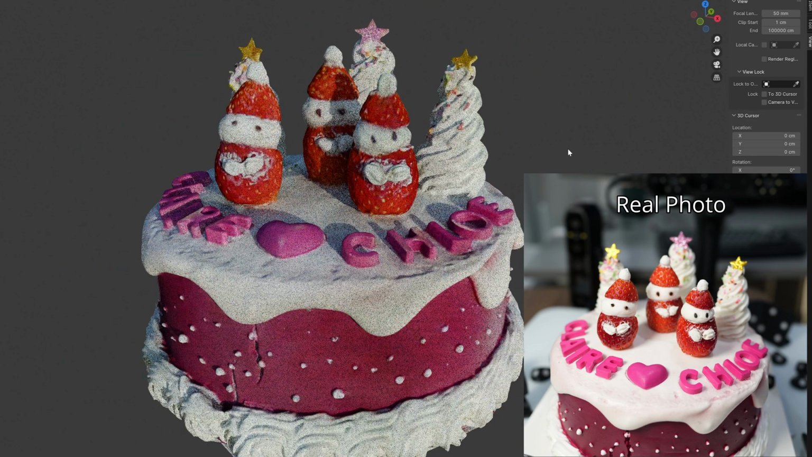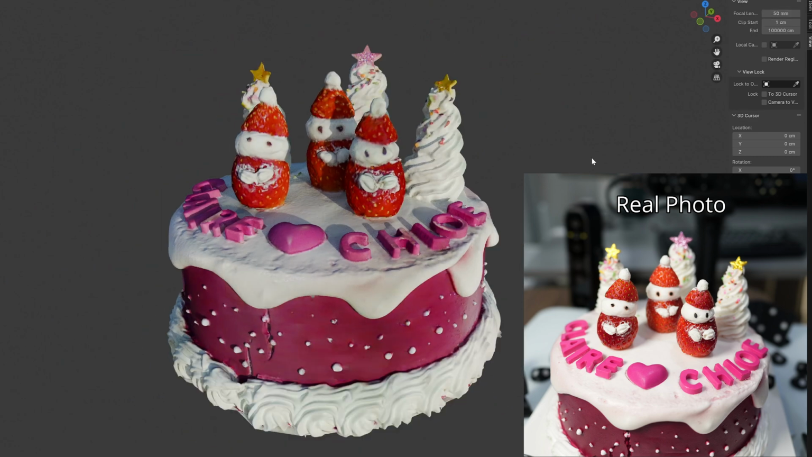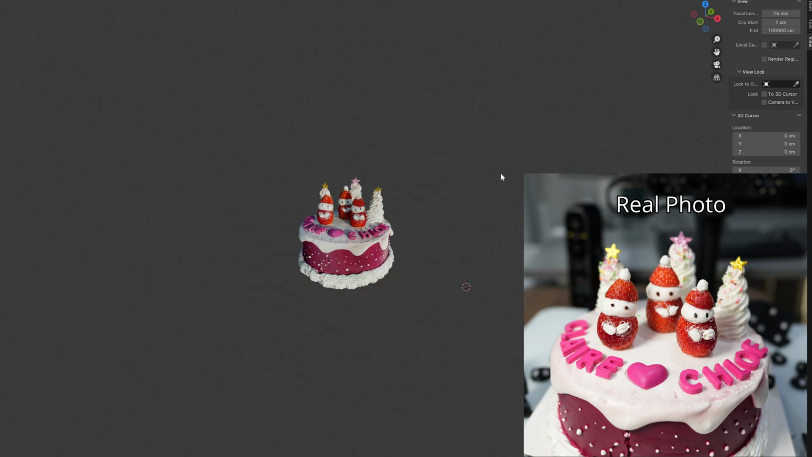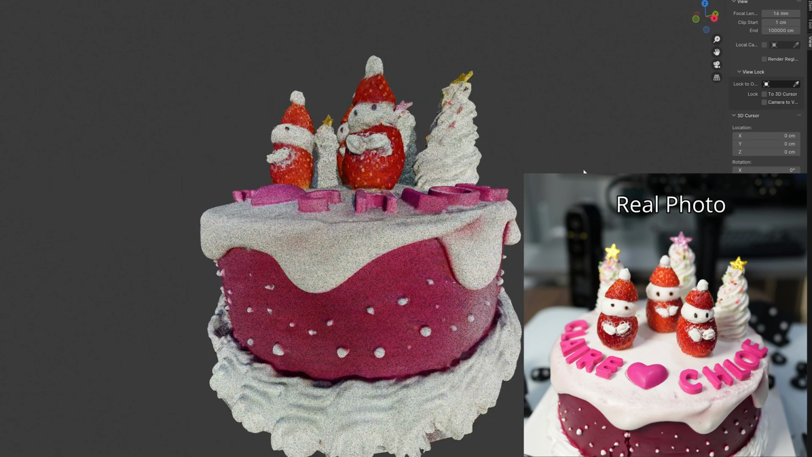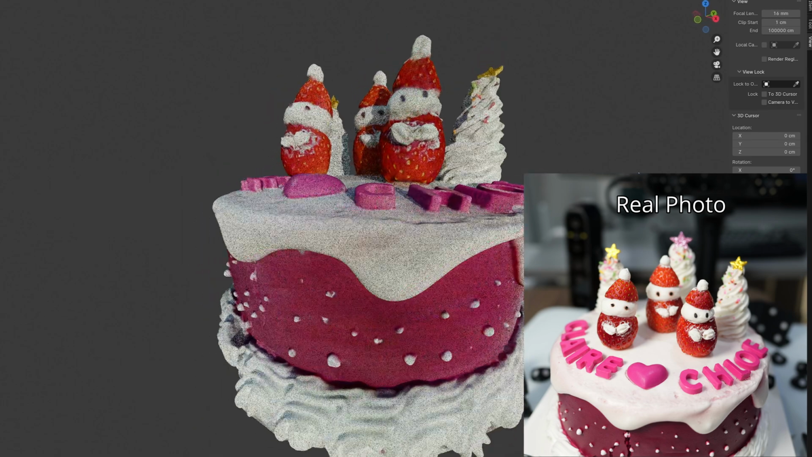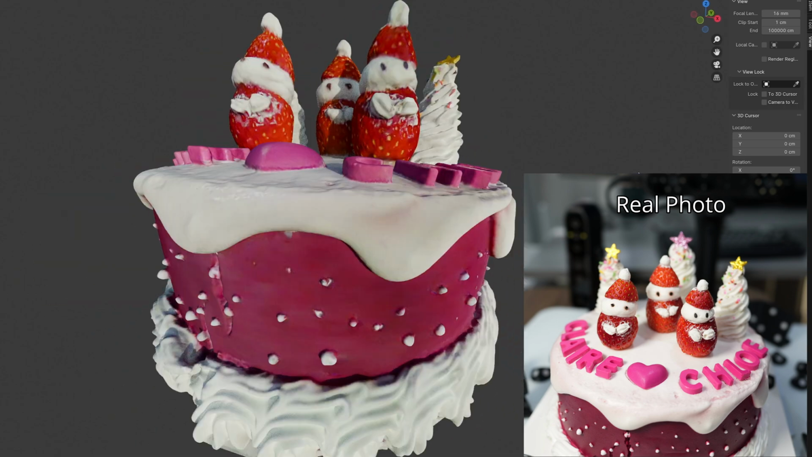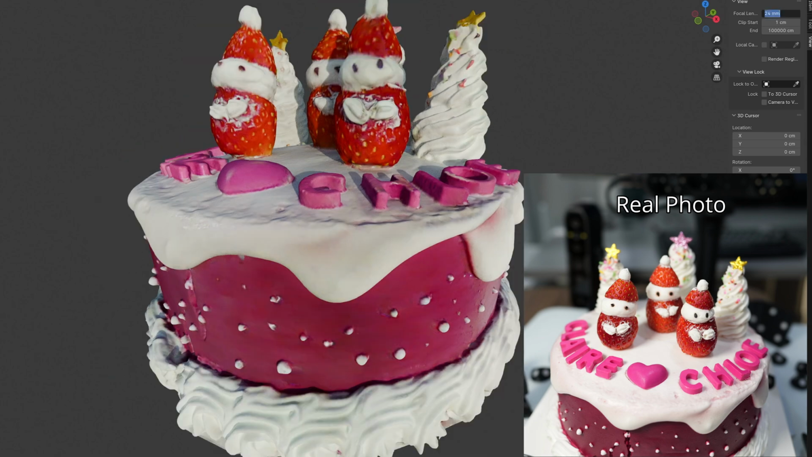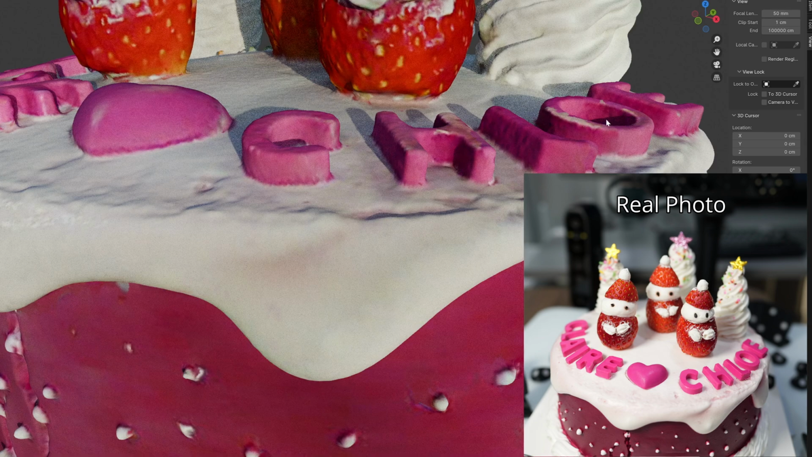By default, this scene is shot with a 50mm focal length lens. If I change it to 16, you see you get a different lens focal length without actually changing the physical lens. I changed the lens to 24mm. I changed the lens to 50mm.